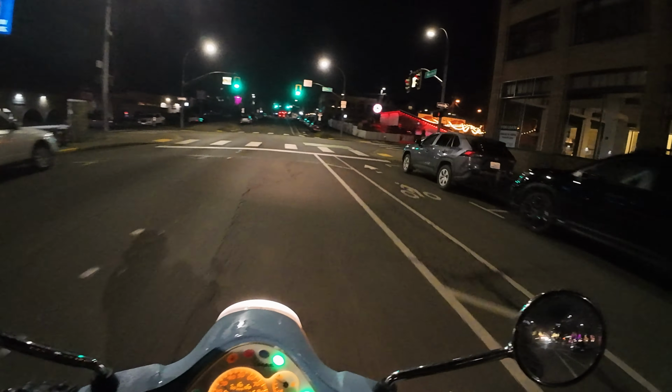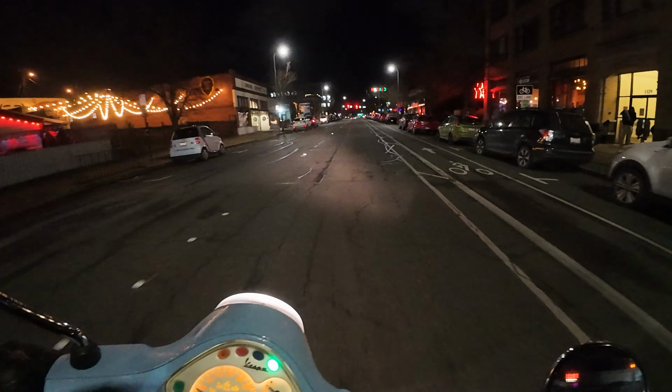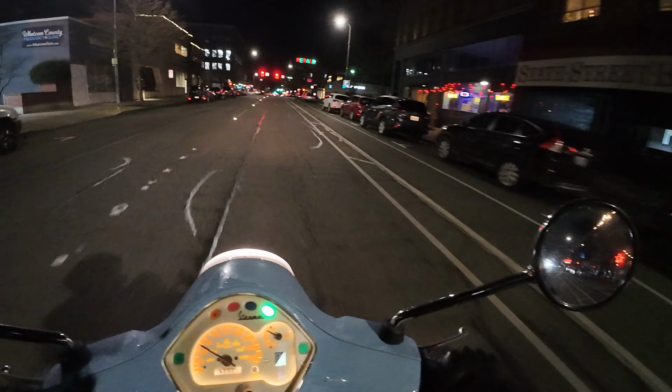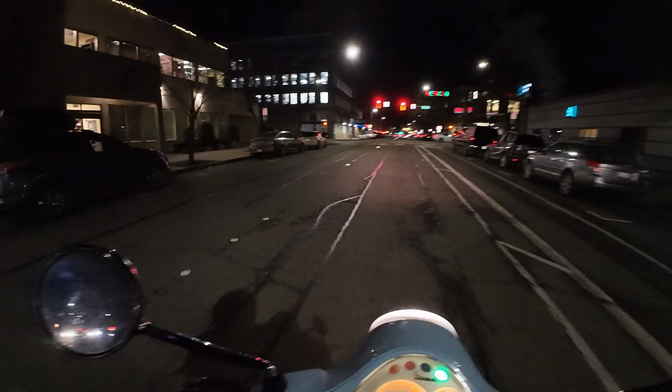But, hey, as you can tell, this thing's pretty peppy. And not only is it peppy, the funny thing about it is it's so quiet. This thing's just ridiculously quiet. Amazing for around town, just around the neighborhood, anything like that.